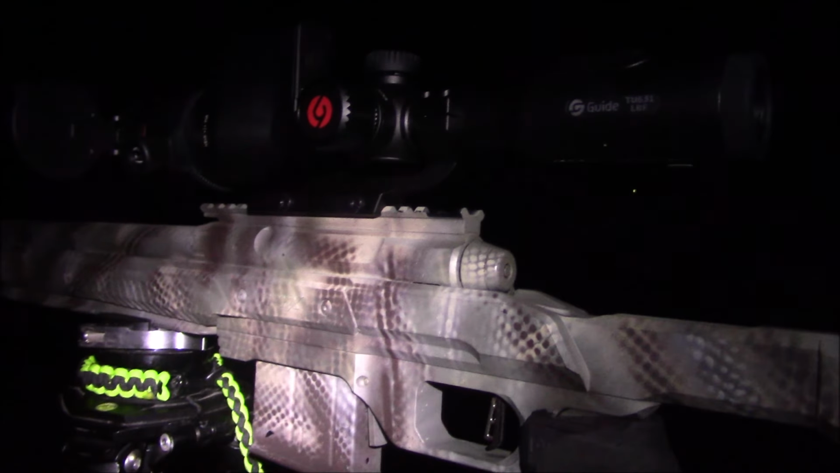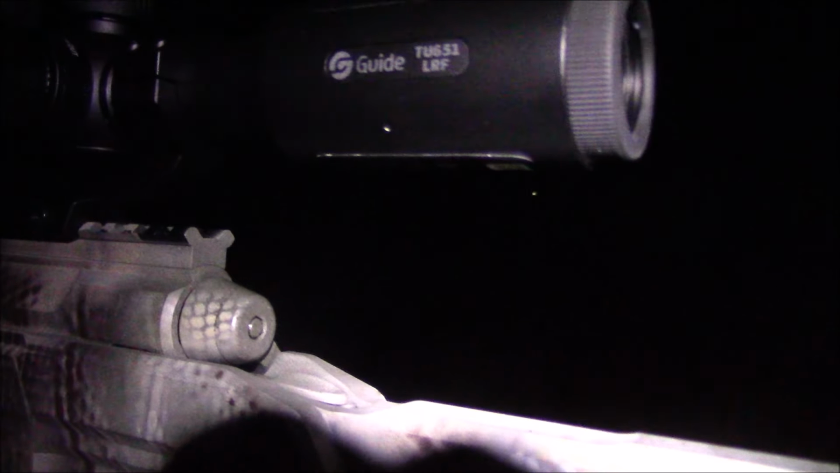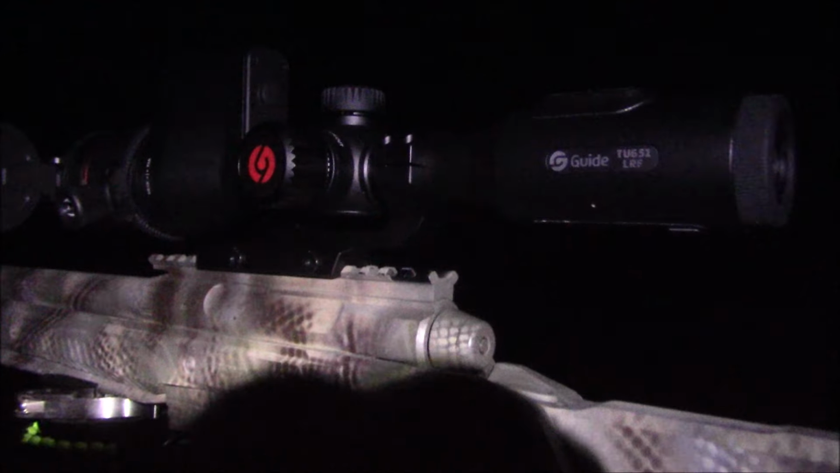Got a new thermal, the Guide TU 651 LRF. This is the first time I had a coyote out in front of it, and it looked pretty sweet. So, yeah, excited to put this thing to work. We're gonna walk up here to this coyote and see what we got.